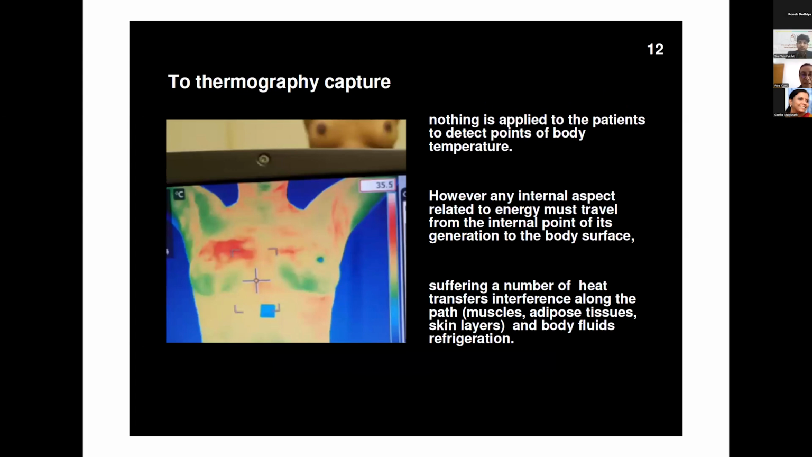But another point that maybe causes less impression, but maybe is much more interesting, is that you want to see what is inside. But thermography, different from all other types of image, only has the information of the surface.